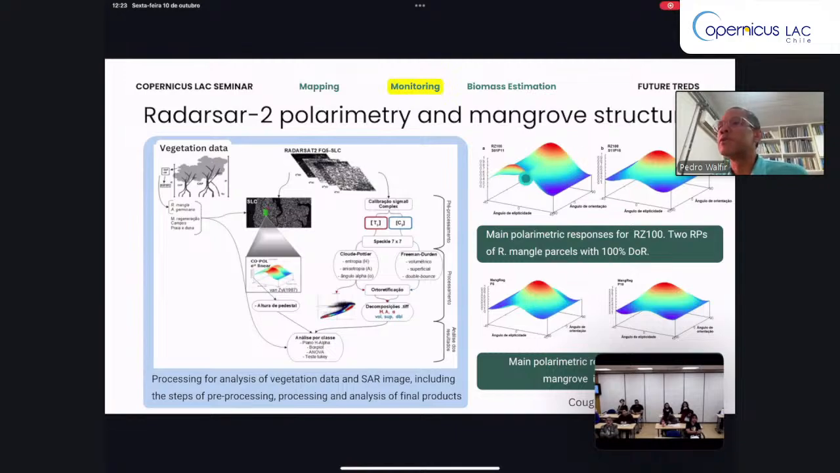It's possible to have 2 different signatures, while here we have a signature from mangrove in regeneration. We have a similar polarimetric signature. It's not so easy to use polarimetric signature to discriminate different structures of the mangrove forest.